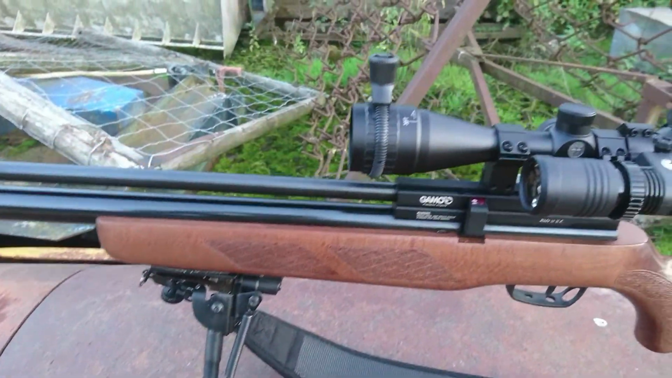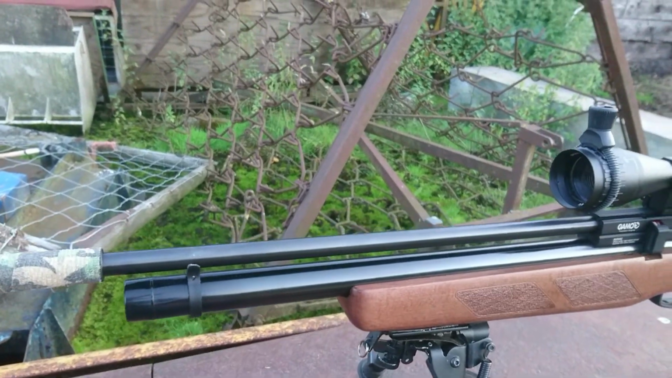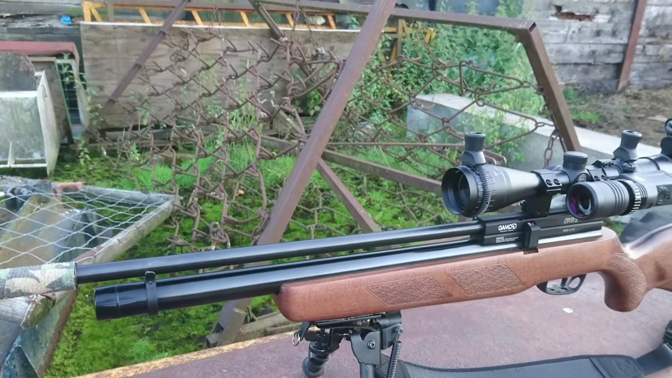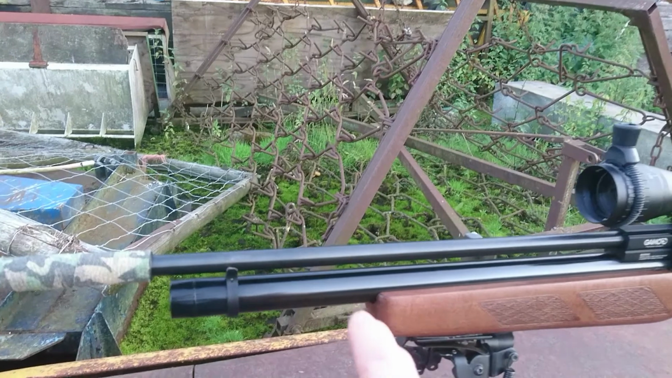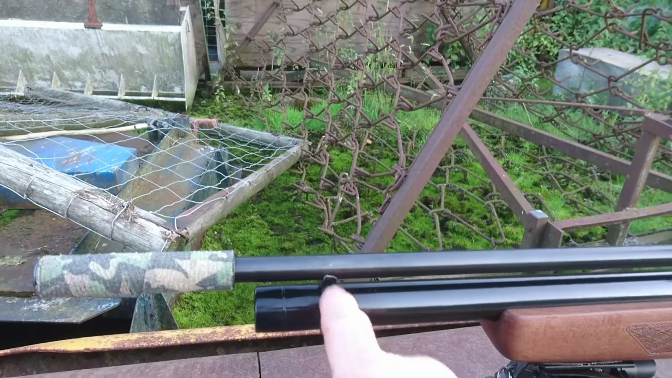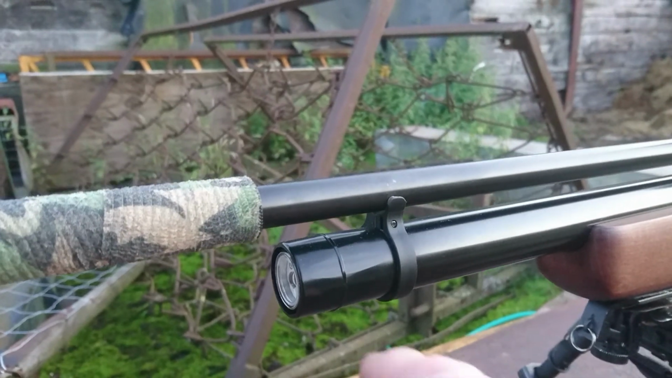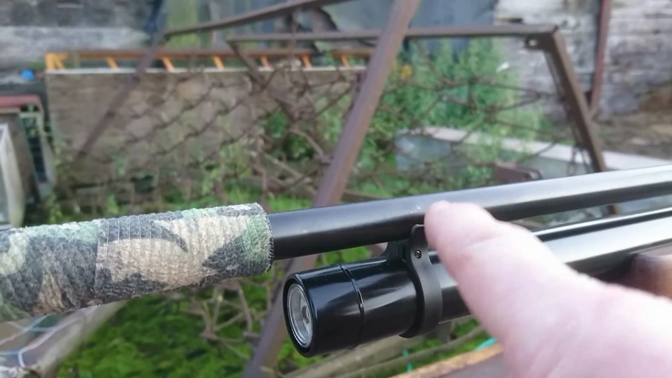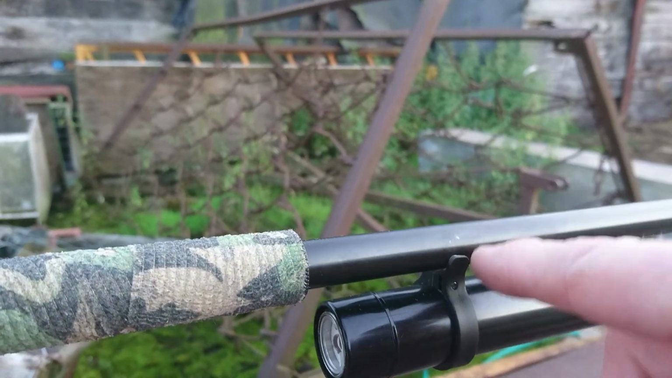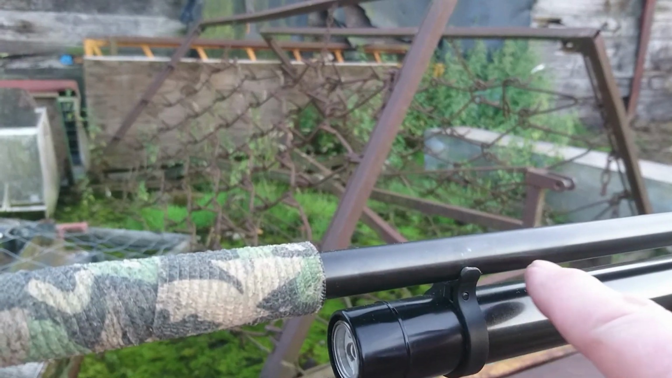Now, getting on to that issue that I noticed, and I've seen a few people comment on this online. I'd been noticing a few point of impact changes for no apparent reason, and I found eventually it was down to this little thing here, the barrel band. Now you may notice that I've actually modified this. Normally it's like a figure of 8 that goes round the barrel with an O-ring, but I've actually cut that ring off and milled out the bottom of this so you can just about see daylight through it.